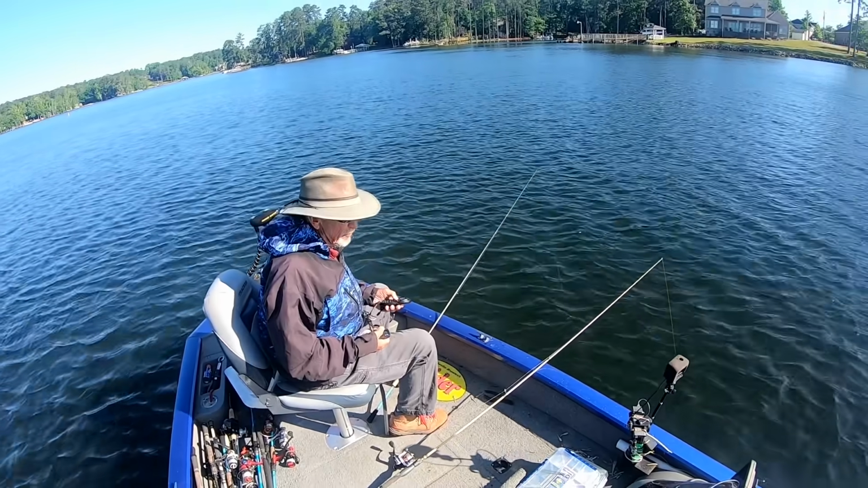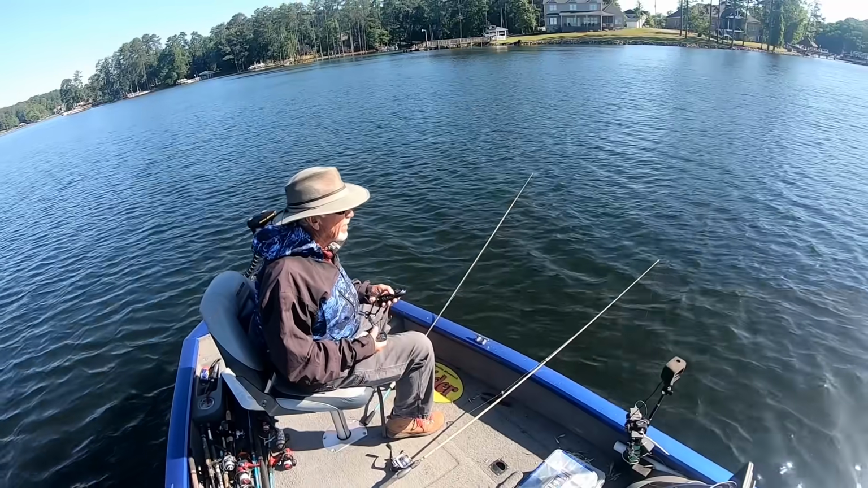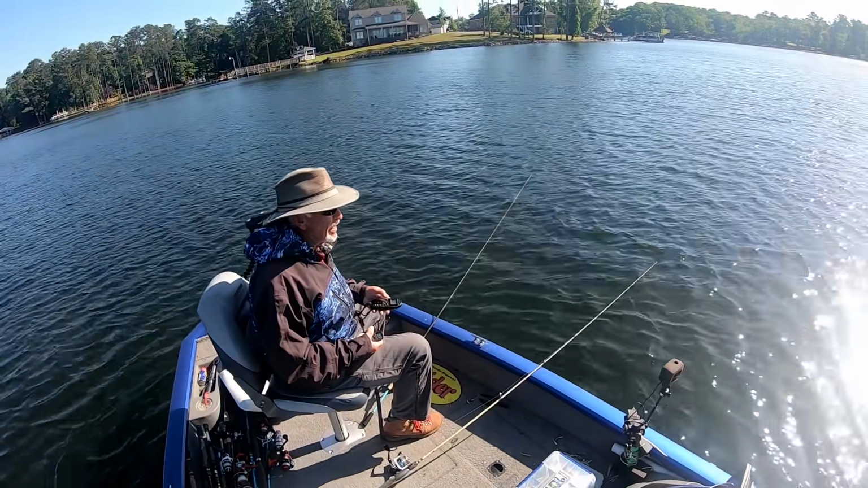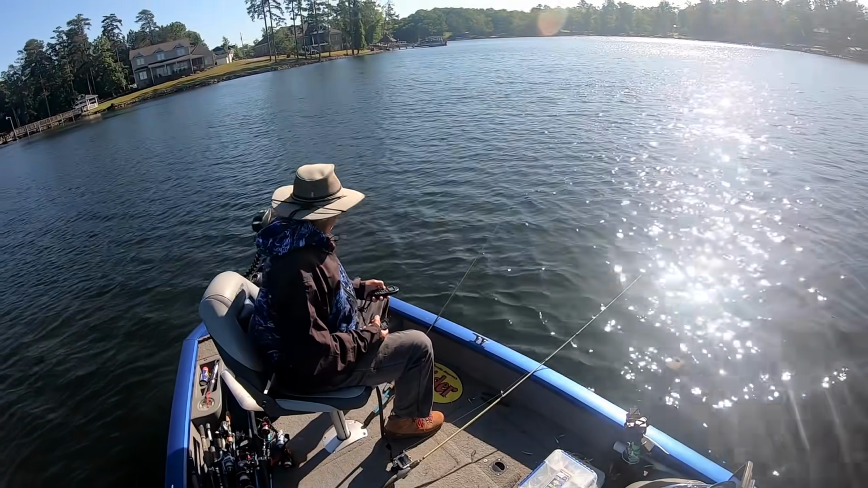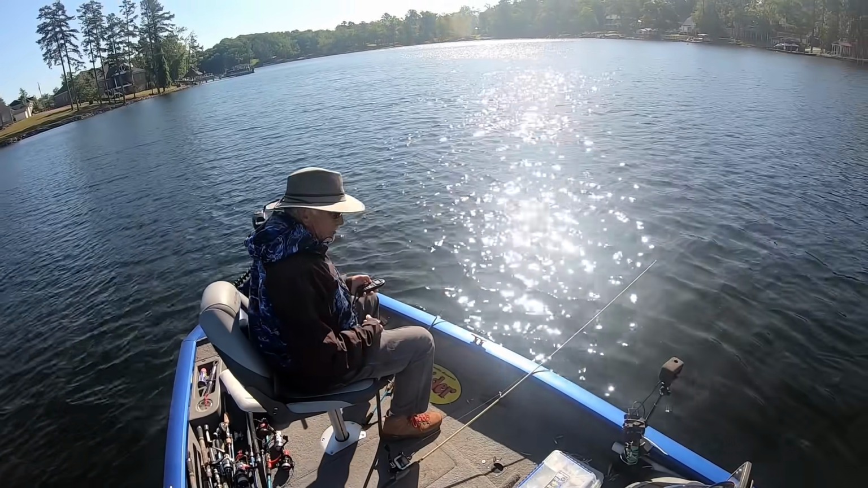It's a cold front moved in. It rained all day yesterday. Don't know what's gonna happen. We got a northeast wind, and it's really chilly. Now it's supposed to get about 70 later on today, but the wind's blowing, and we're limited to where we can fish. So we're gonna fish right here at the house a little bit and see what we can do.